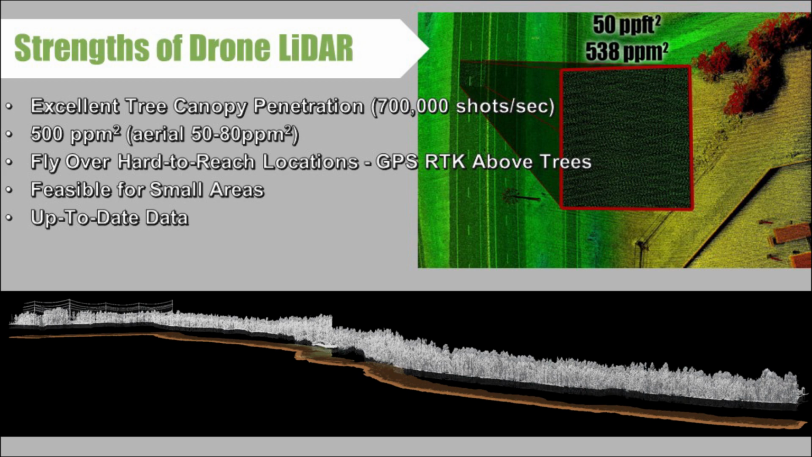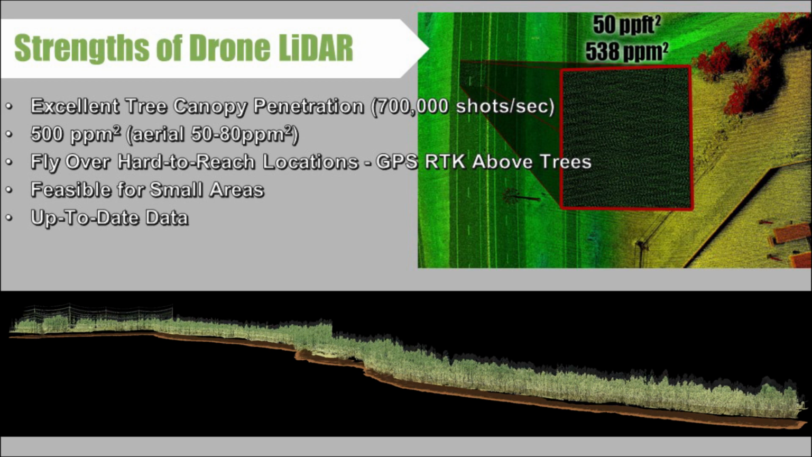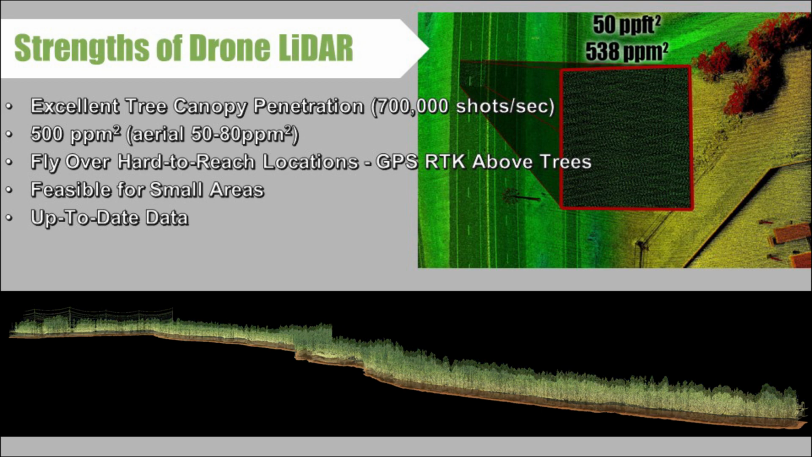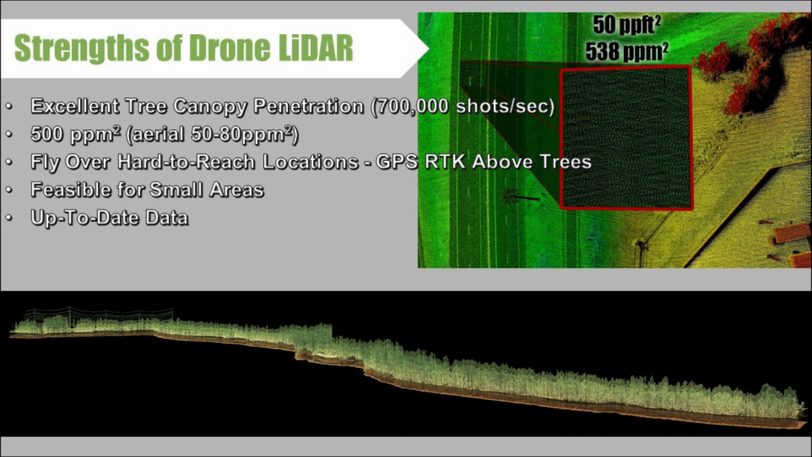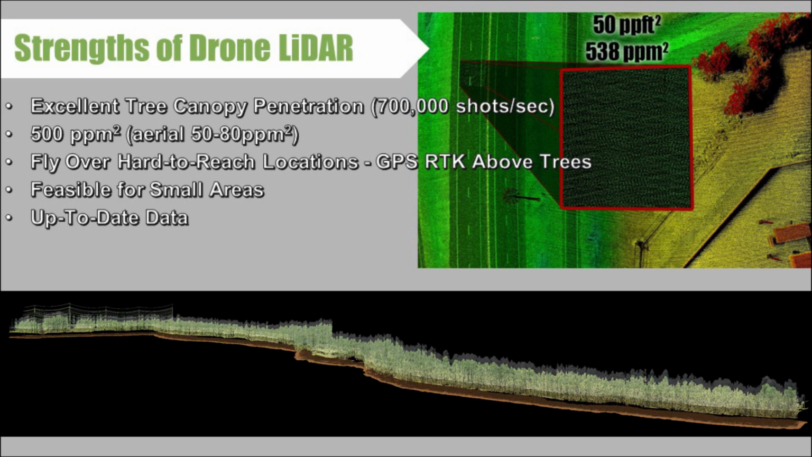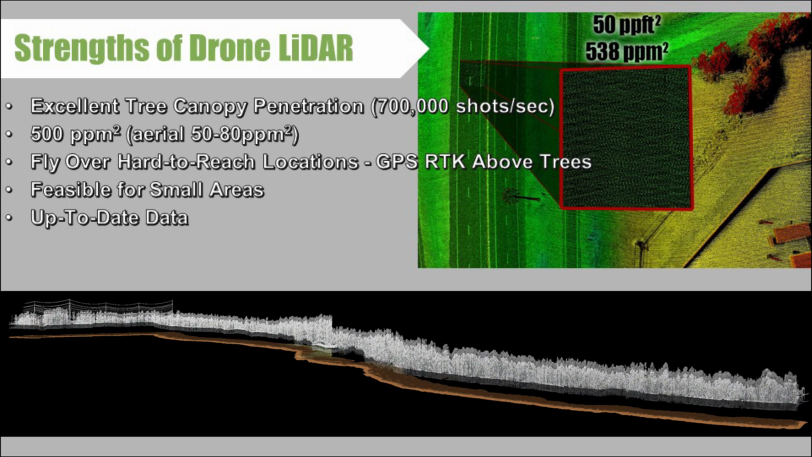Another advantage of drone LiDAR is in heavily treed areas or where there's other obstacles where you might have issues with RTK signal, such as if you're walking out there with an RTK unit. We're actually flying over all those objects that might block your RTK. So we're having very good accuracy even in very dense areas because we're simply flying above those areas.